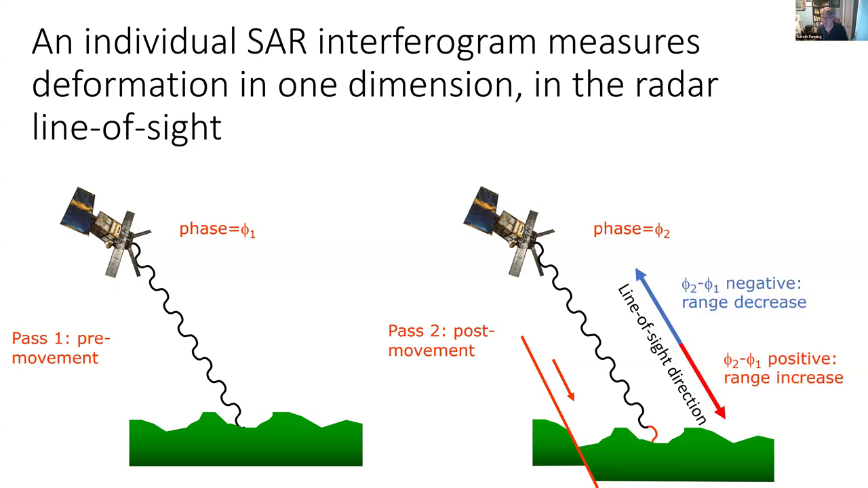And we use terms such as range decrease, which is to say if the range, the distance between the satellite and the ground, gets shorter between the two passes, then we detect that this distance has got smaller, and we call that range decrease, and it's of course consistent with the ground uplifting or moving in on this figure to the left. Or as is shown in the diagram here, the range gets larger. The ground has moved further away from the satellite in that time, and there you would detect an increase in the distance and a positive phase change, which we would call range increase.